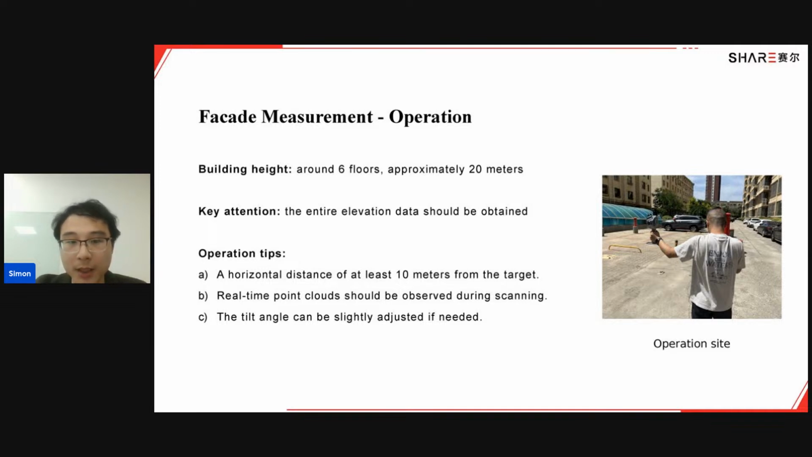And the third tip is that the tilt angle can be slightly adjusted if needed. That means sometimes the building is a little higher, or you just can't reach the top. But don't worry, because our devices have an IMU installed to track the position and how you're handling your scanner. So you can just slightly adjust the angle to make sure the top is scanned.